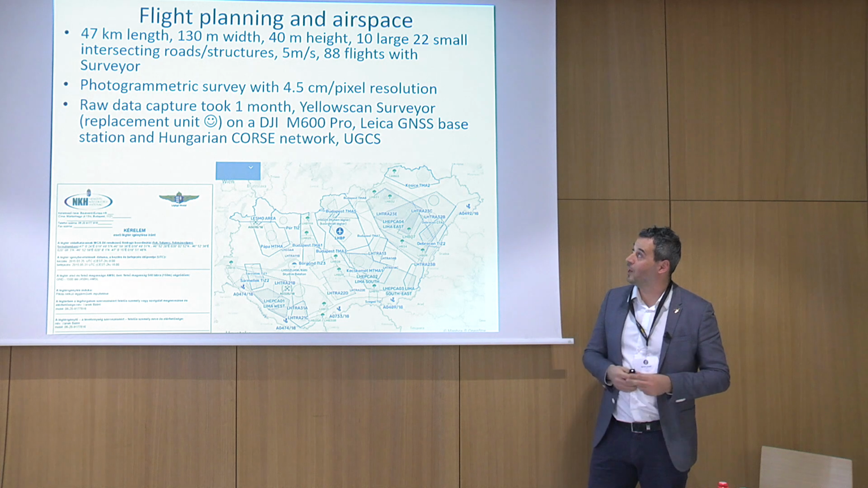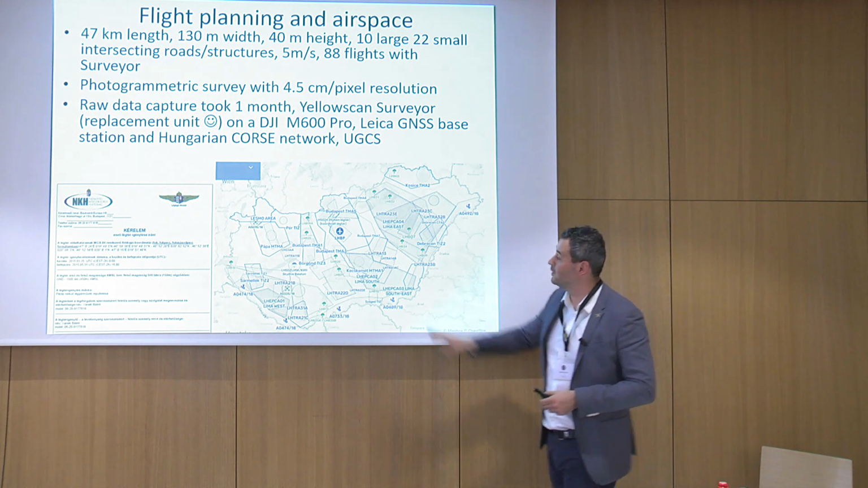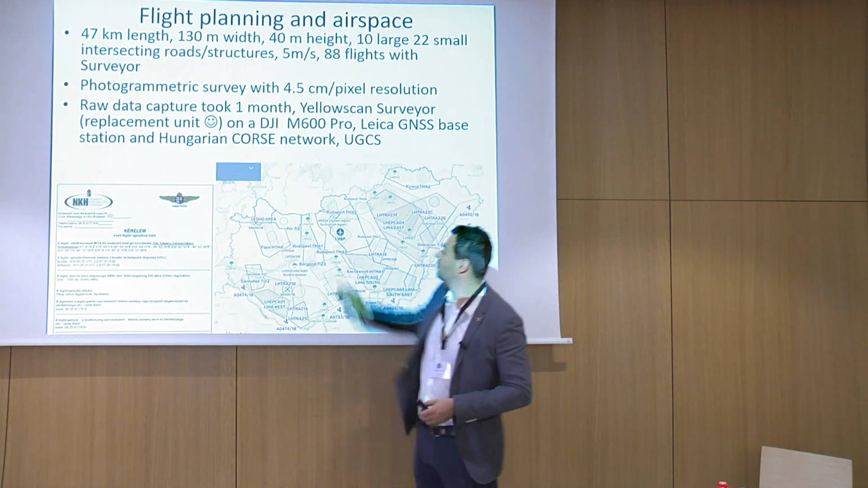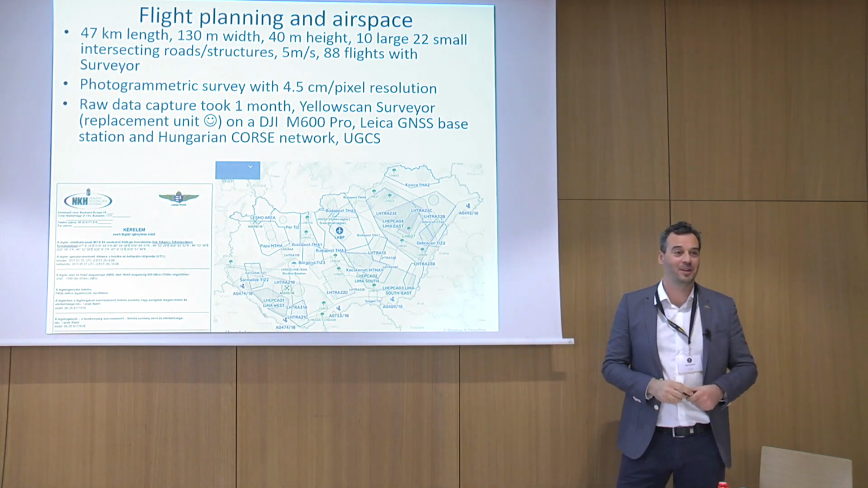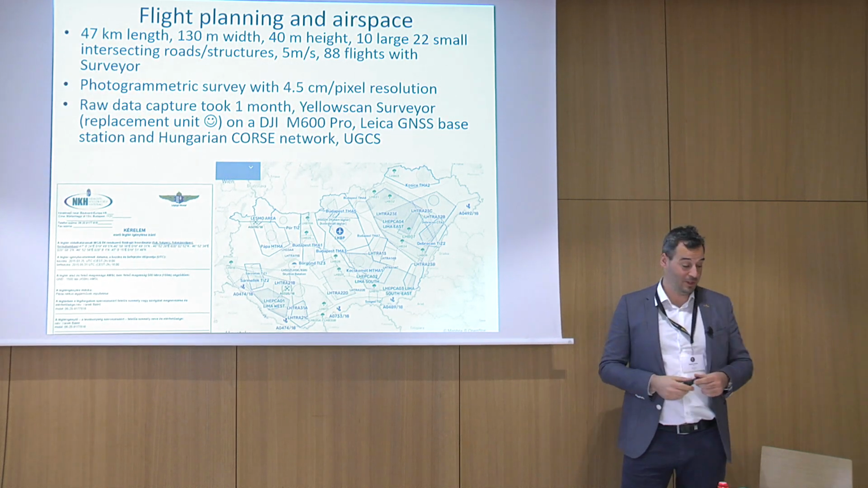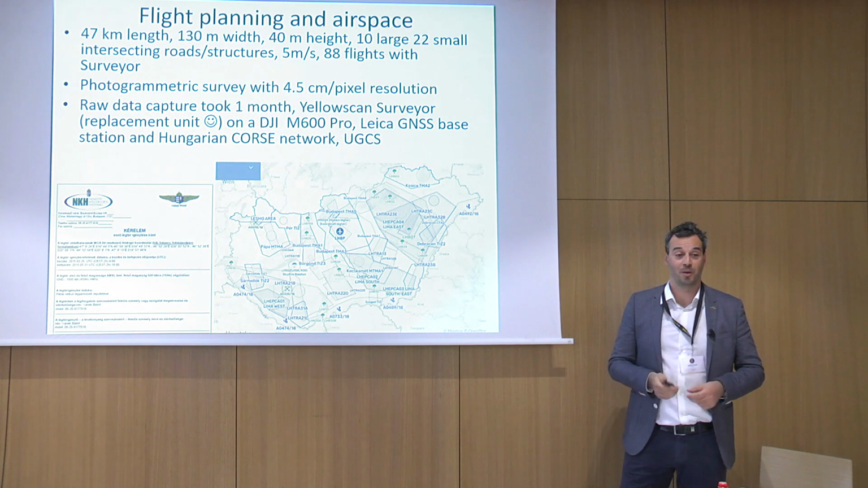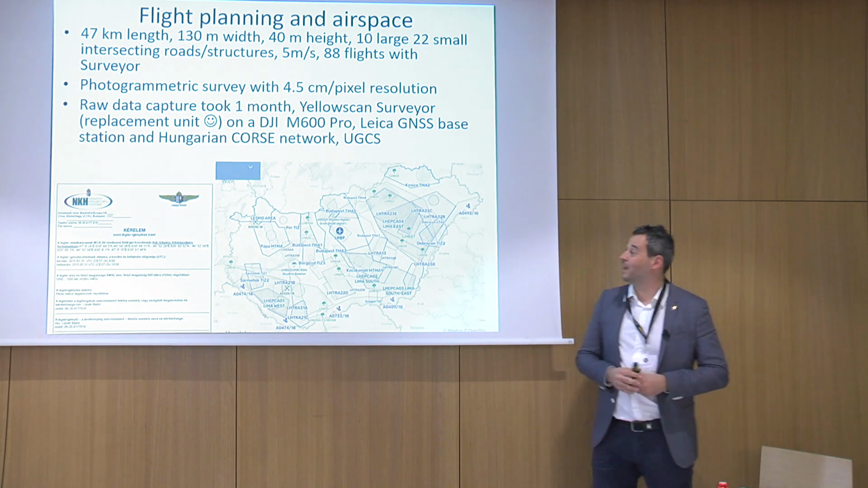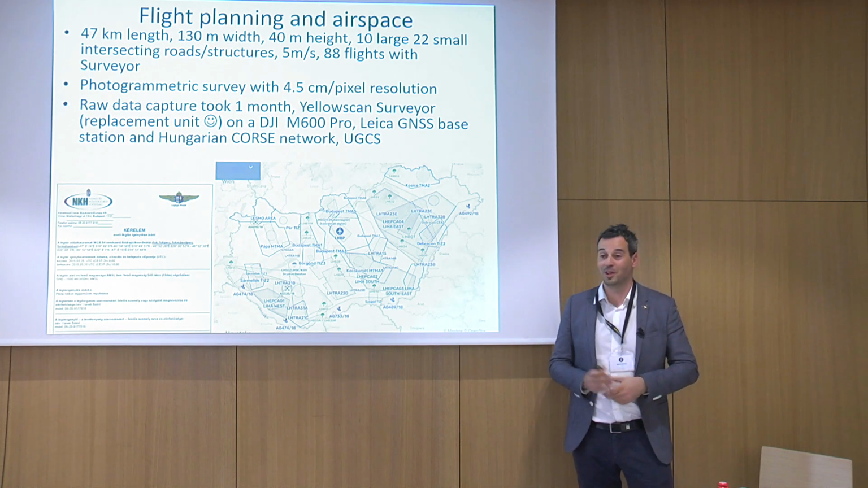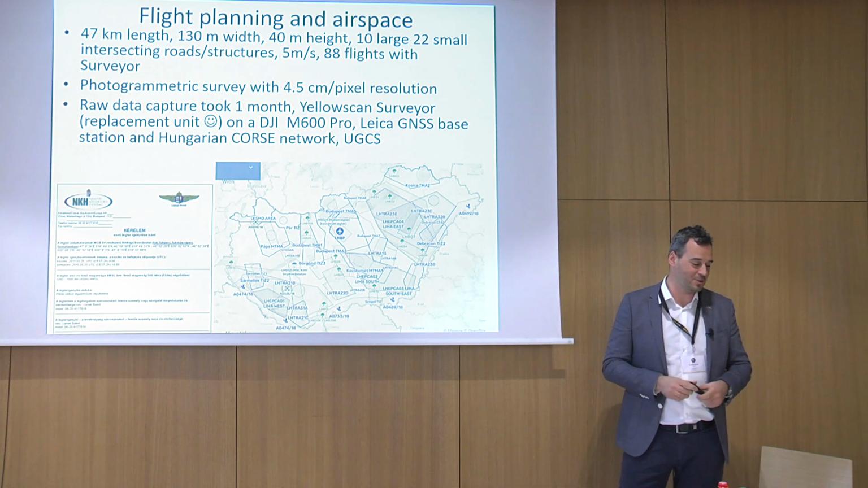Then the first thing is to actually do the survey, do the flights. You can see here Hungary with all its airspaces. The road goes somewhere here. We have to file all the paperwork 30 days in advance to be able to fly. So we approximated that it's going to take roughly 30 days to do the pure survey. That would mean that if we run out of time, or the weather is not good, we just have to constantly renew our flight authorization and restricted airspace.